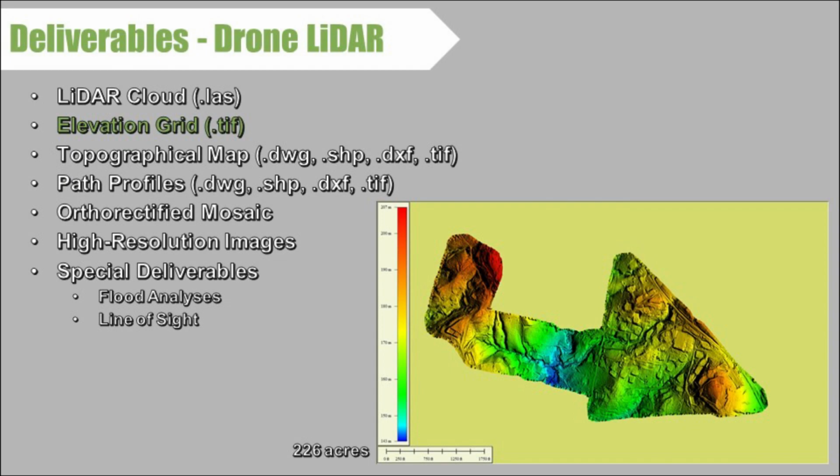A more processed version of the data is an elevation grid or a DTM. In this case, a ground only. Customers will often use this to create their own topos or do other measurements on the data.